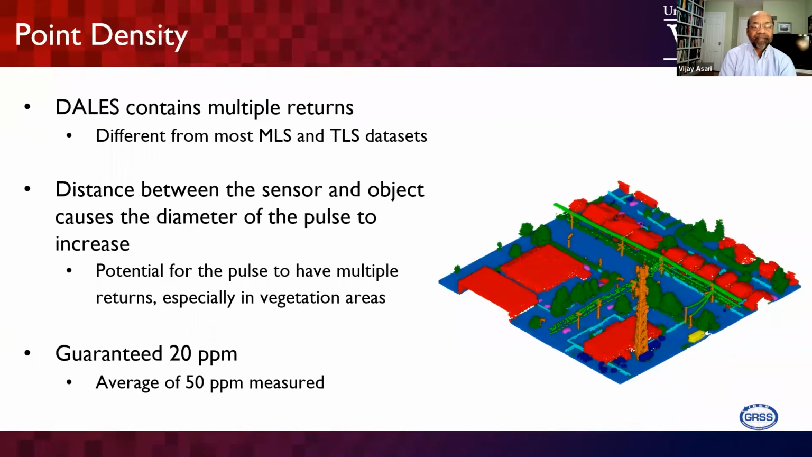And point density, as I mentioned, is the guaranteed point density. The minimum is 20 points per meter, but the average point density is 50 points per meter. So that is the status of the Dales data. This Dales data is provided by the City of Surrey. It contains multiple returns, as opposed to the MLS and TLS data sets, that is, the mobile and terrestrial LiDAR data sets.